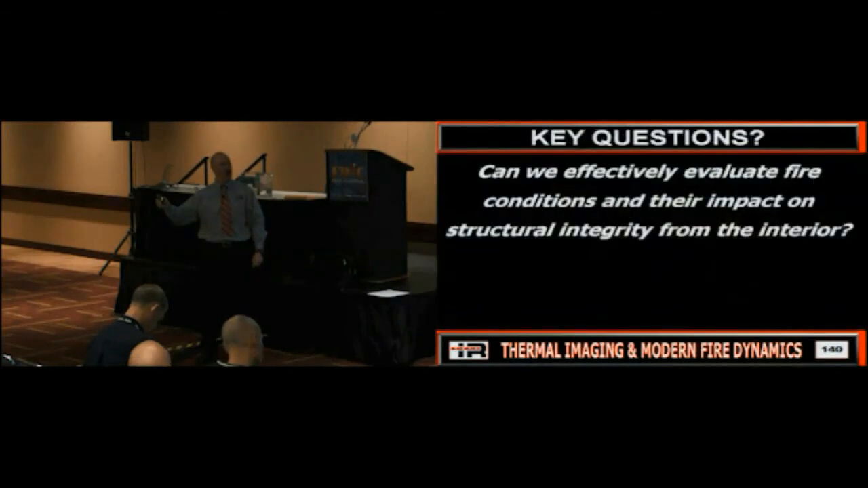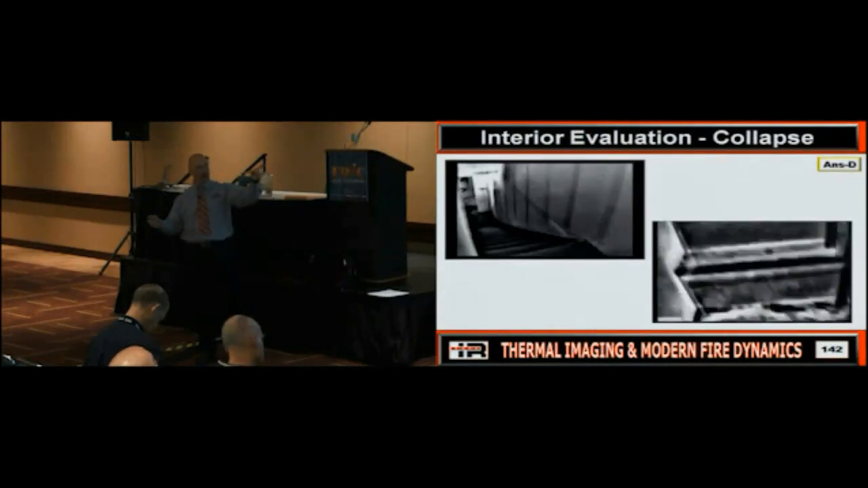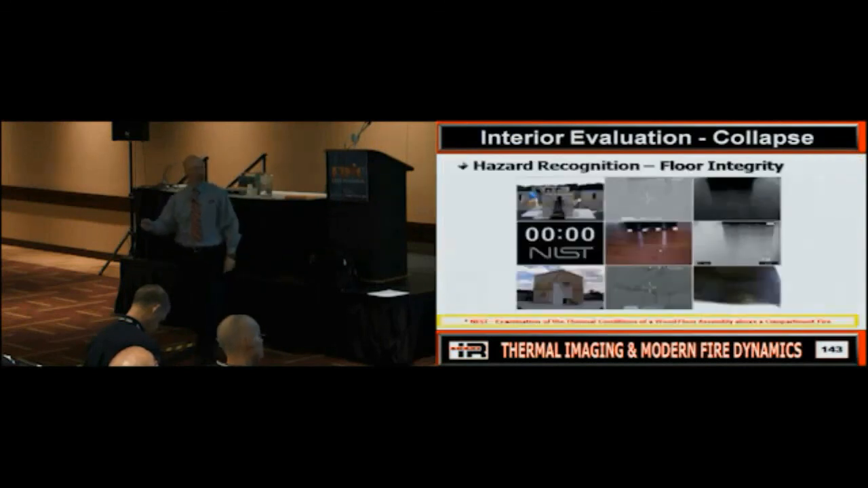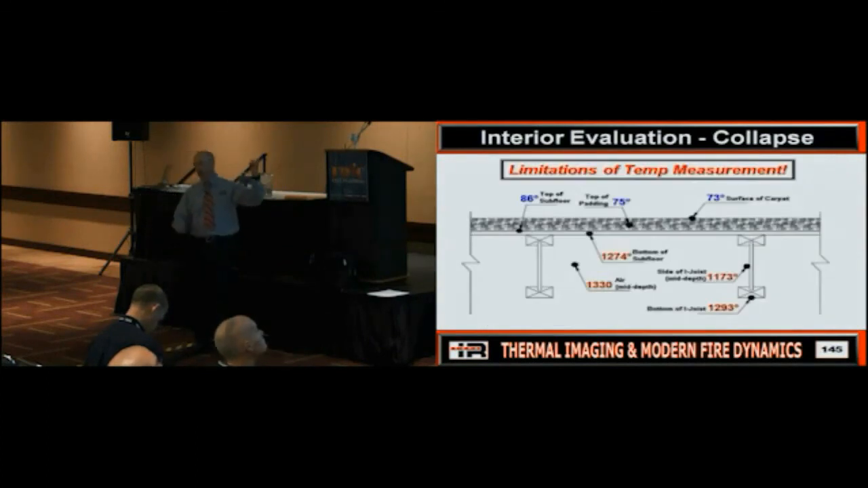Question was on the floors. Taking a look at that. Once again, look at their material and you'll see this. Don't want to be on those stairs, right? Everybody good? So, looking at this. This is the NIST study, so go on there. It's all there. Temperature measurement. Is it registering the difference?